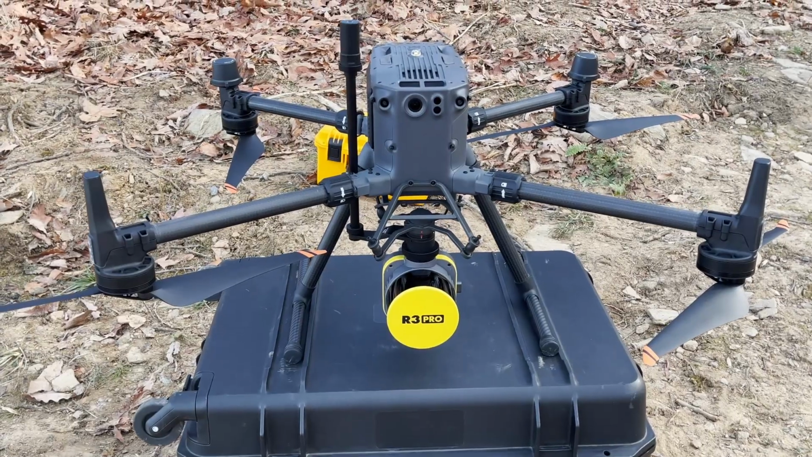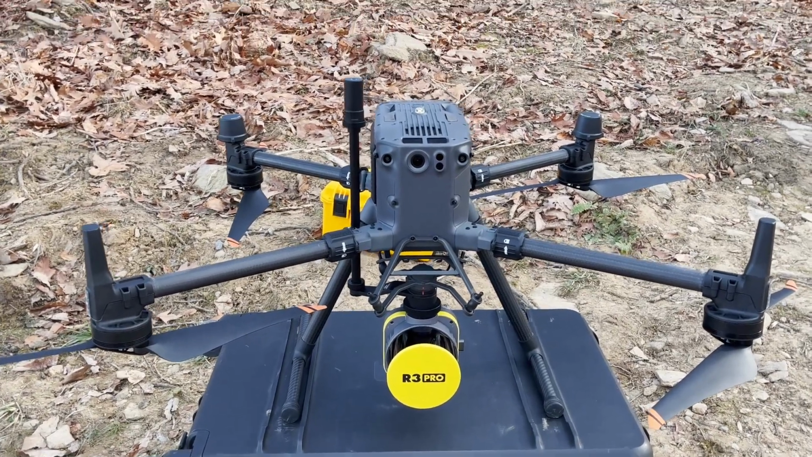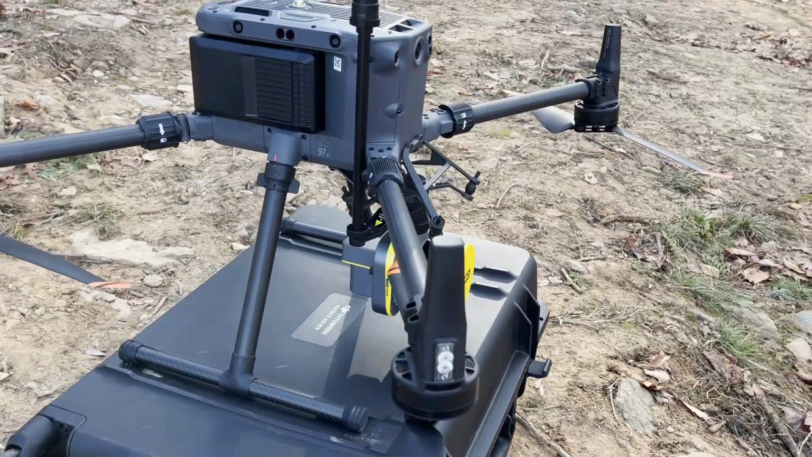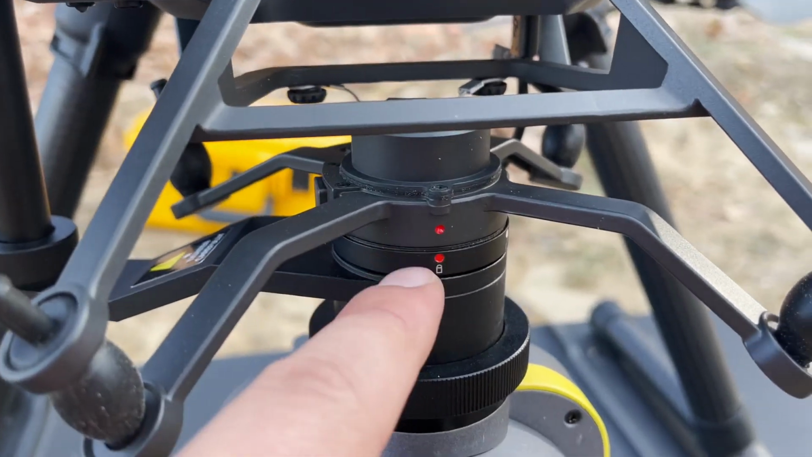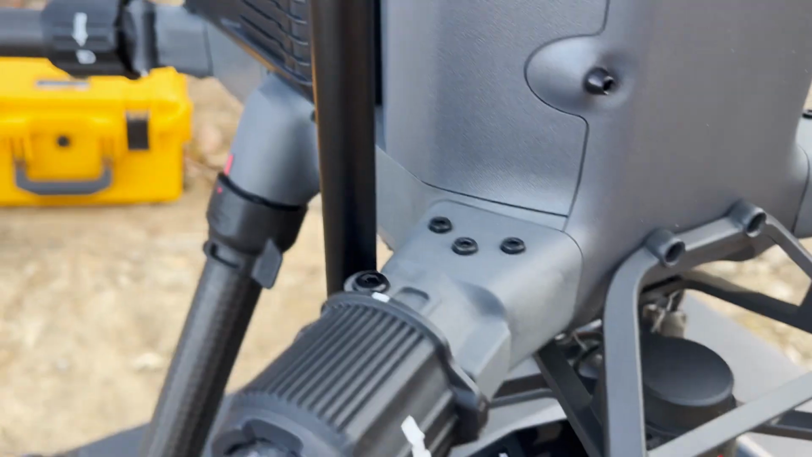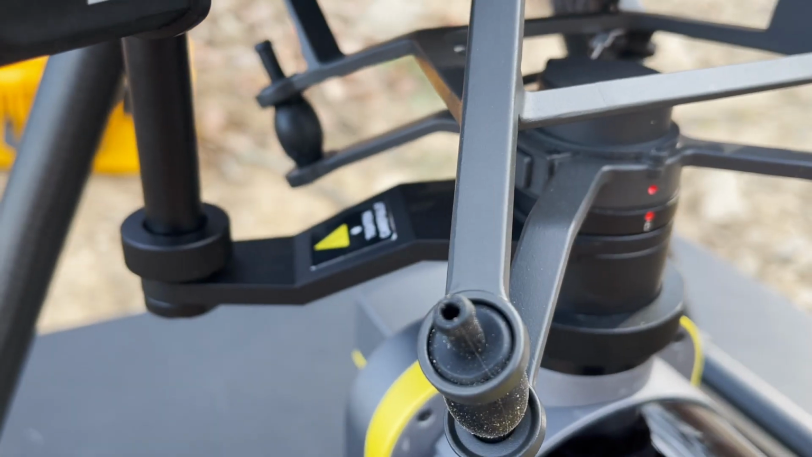All right, so this is our DJI M350 RTK. You got the R3 Pro right there. This thing is really, really awesome. So I'll just show you up close, since you've already kind of got the up close. This is where the gimbal comes in. You want to make sure those red dots are aligned and all that stuff. Look at the R3, it's so clean. So I attached this antenna, which goes down to the gimbal right there.